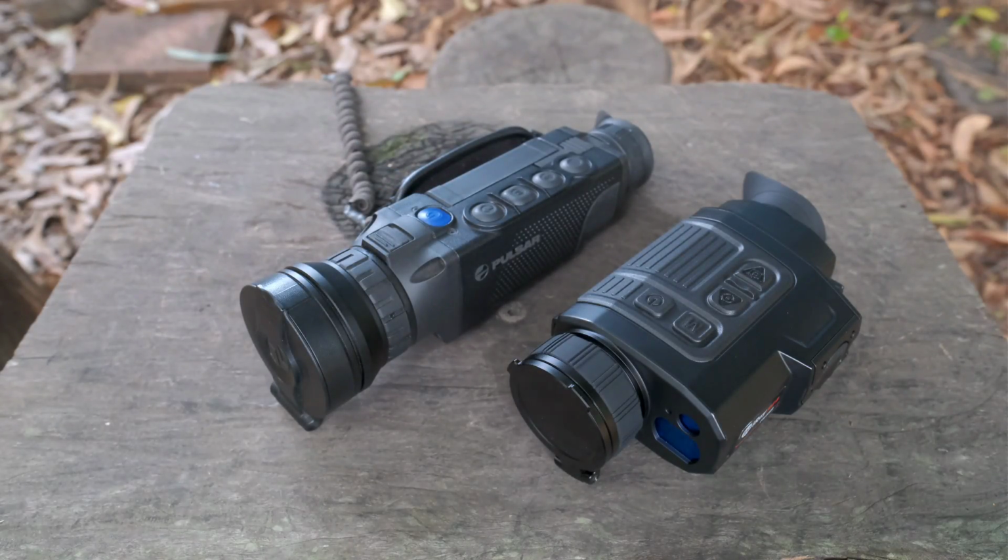Aside from image, when comparing the two, you soon realise how immersive the eyepiece screen is on the Helion. For a nearly identical field of view, the screen on the Helion is a much larger view to my eye, and that relates to more image detail. I also really like the excellent audio capability of the Helion, which I'm often incorporating into my hunting videos.